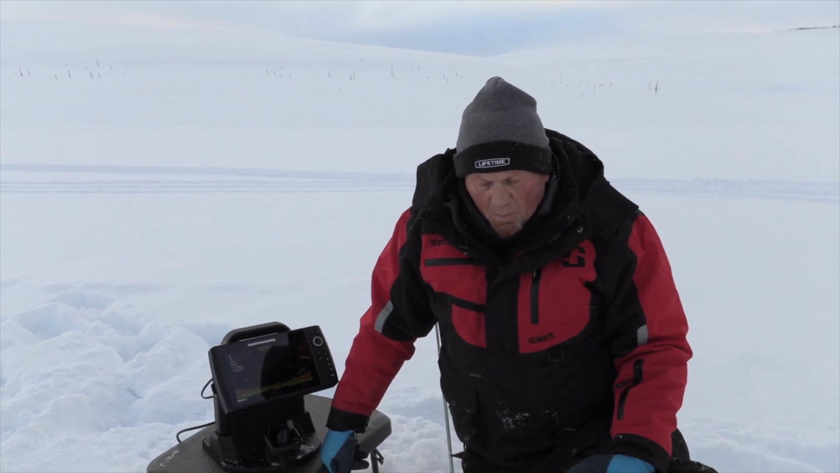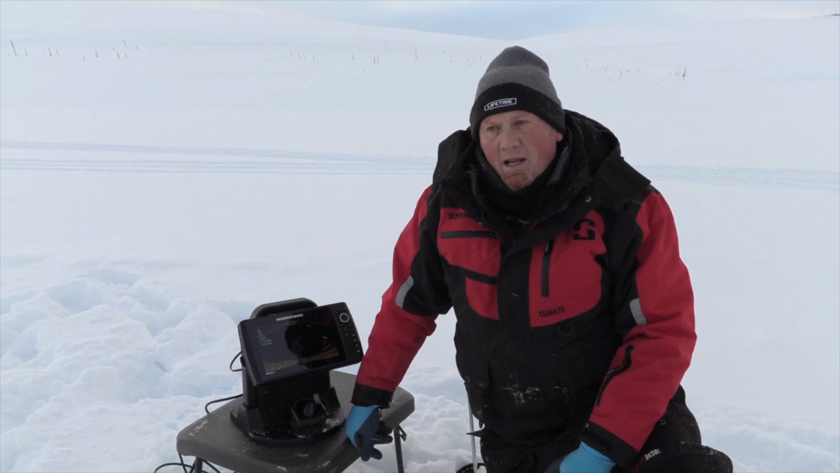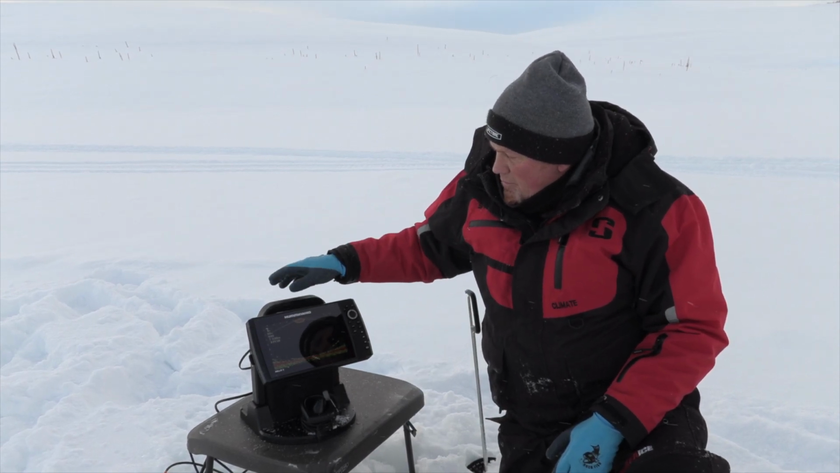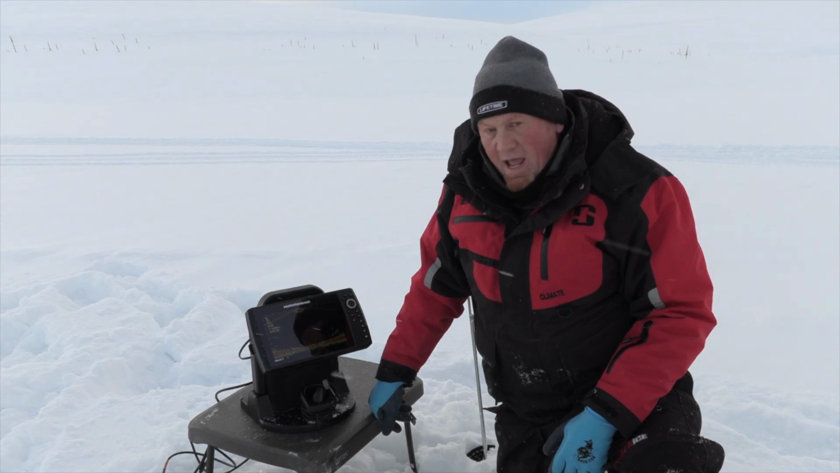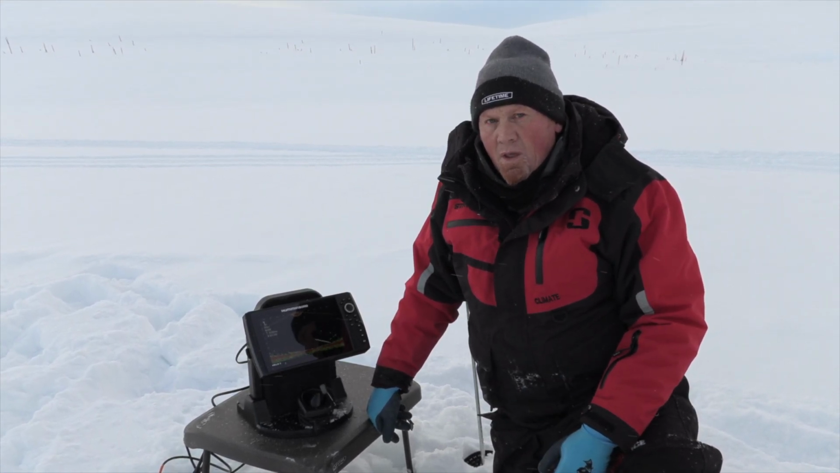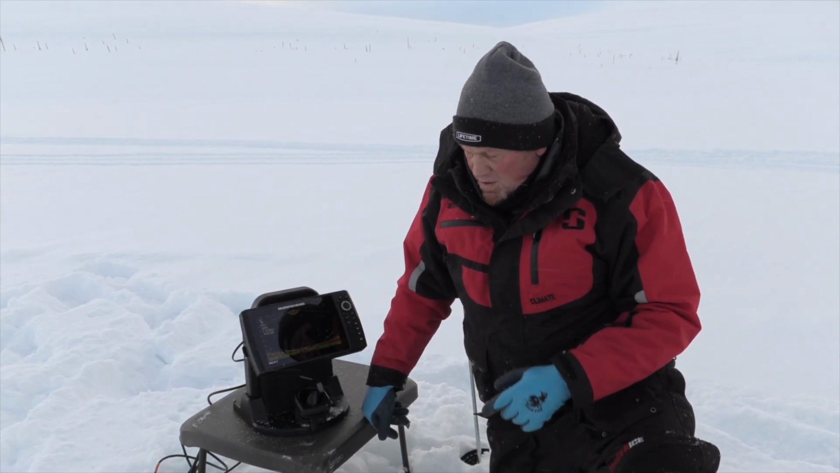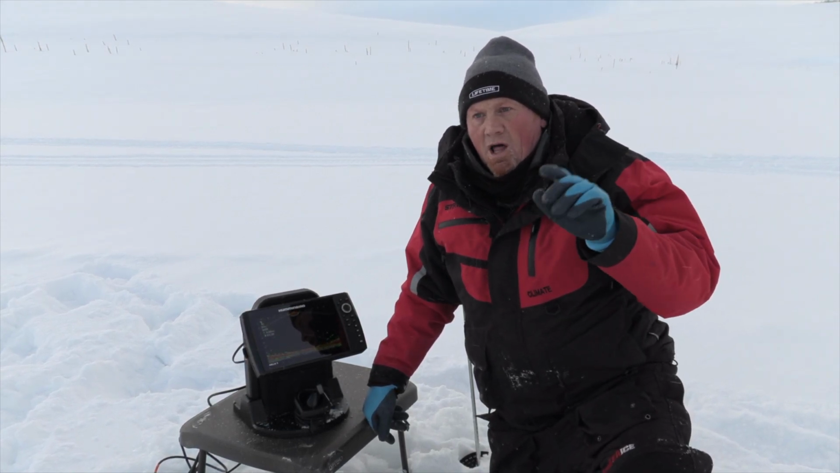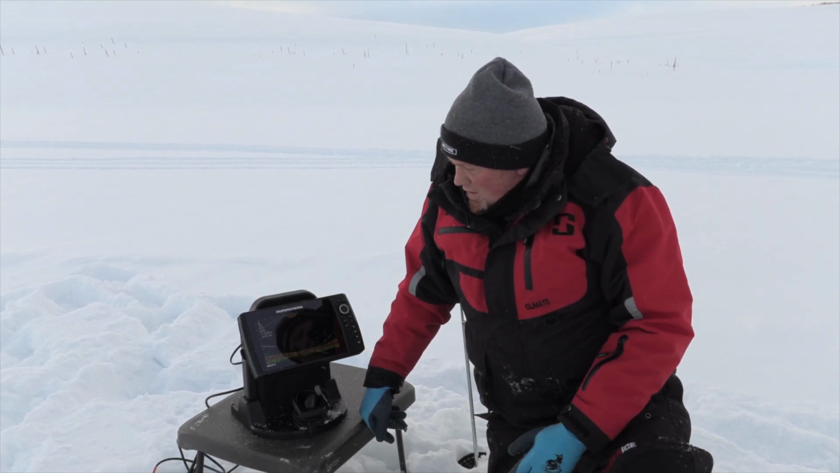All right, so here's our plan today. We've got our snowmobiles out here. We may do a little running and gunning depending on what happens in our first spot. We've got our brand new Humminbird with the Mega Live on it, and we're gonna show you how this works. It's incredible new technology. It's been out for about a year or so, but it's really three-dimensional, four-dimensional viewing of what's below you. Instead of seeing the fish come in on a vertical line or a flasher style, you can actually see them swimming and moving. So we'll show you some of that.